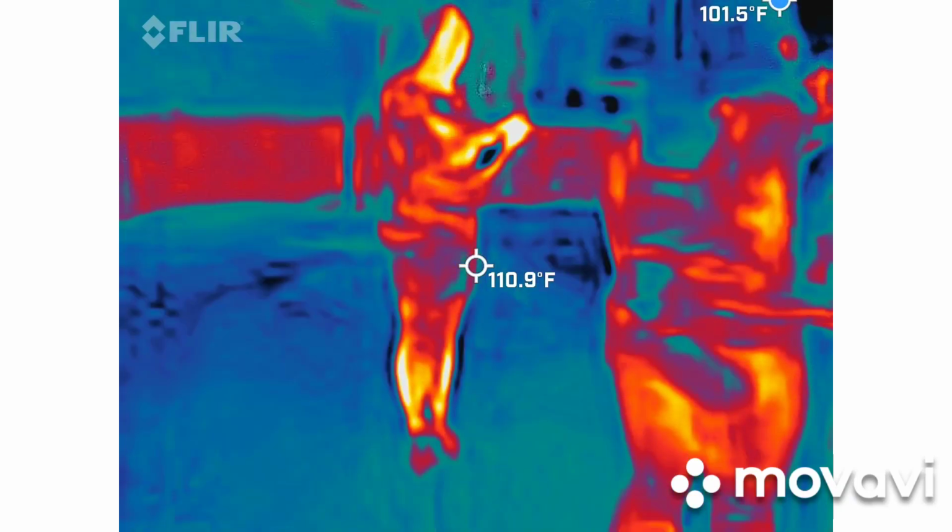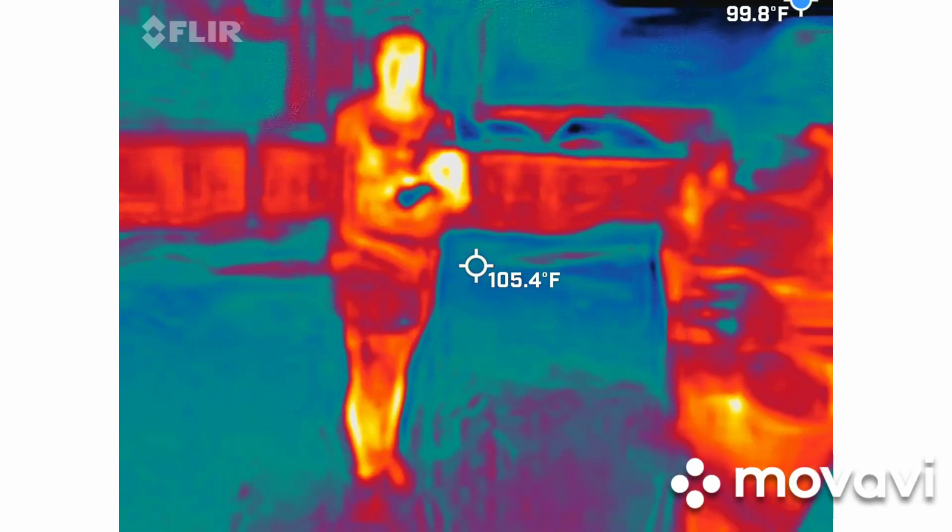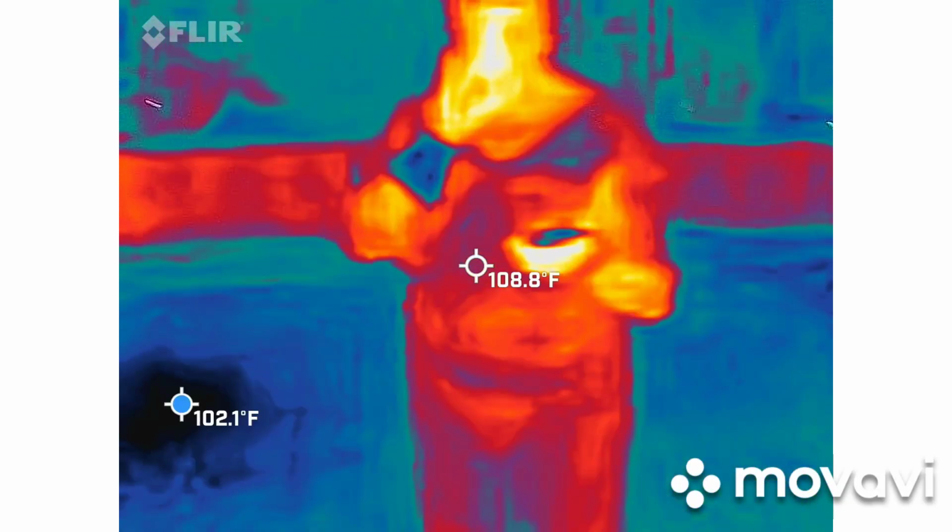I love that one. It keeps going to blue, which is just mind-boggling to me. And he's been in different spots. He likes you. Can I see my lip stuff?